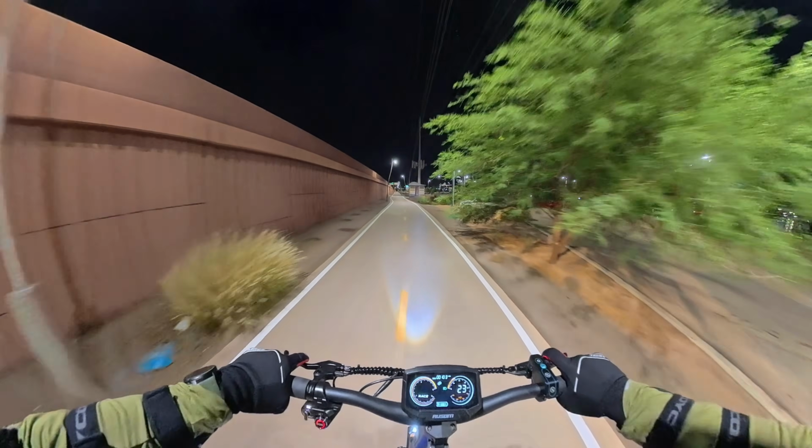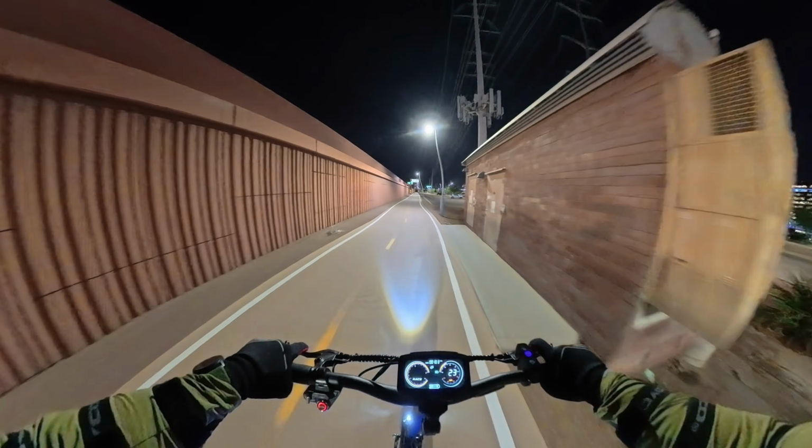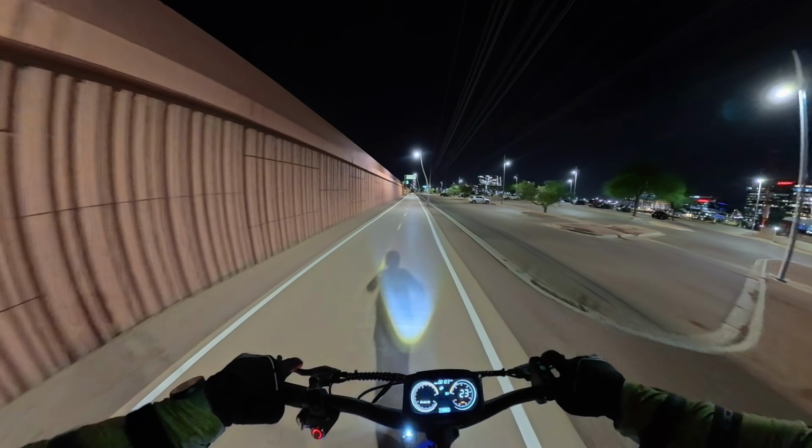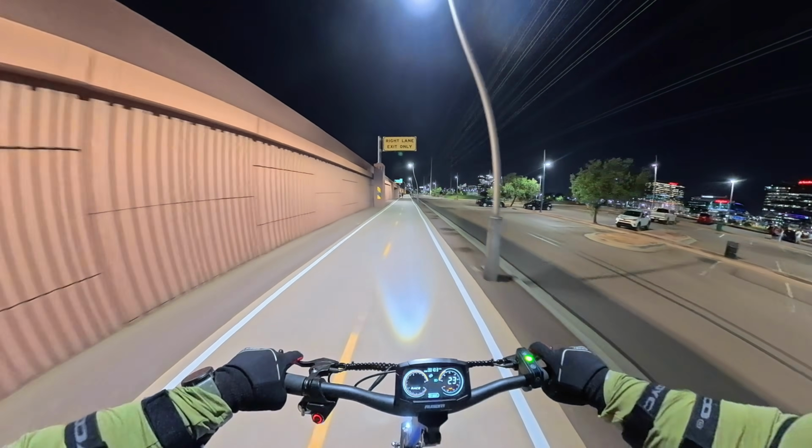It's got some rubber dampening, and overall I think the suspension is quite nice on this scooter, especially considering the price. When it was initially released, it was $899. Now I think it's $949.